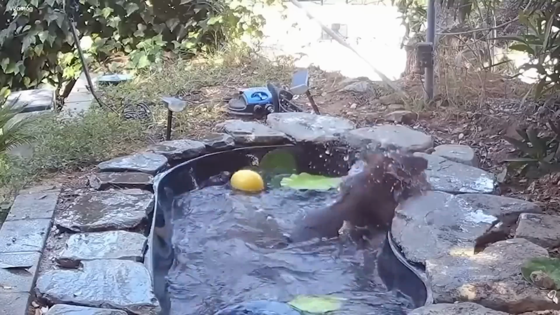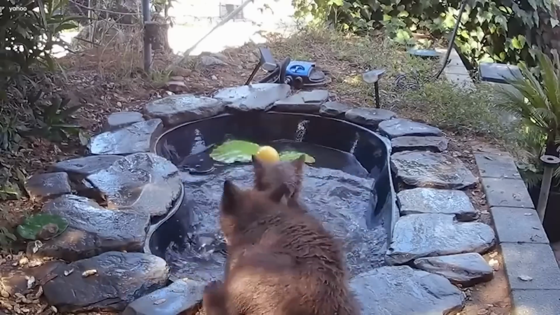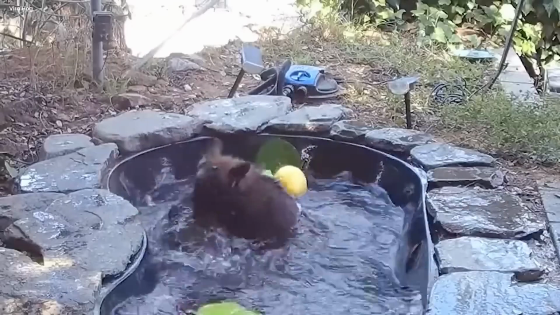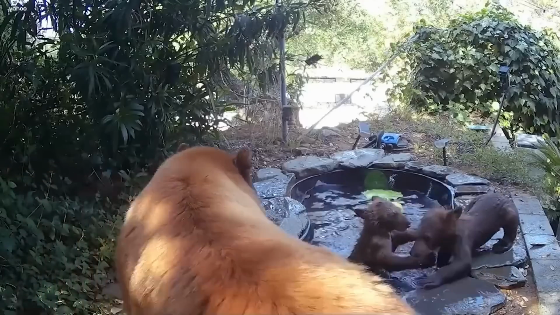These cubs, more than siblings, are inseparable confidants, sharing an unspoken camaraderie that transcends the ordinary. As they frolic in the water, their movements seem choreographed, a synchronized ballet of innocent merriment. Each splash and giggle tells a story of their unbreakable bond.